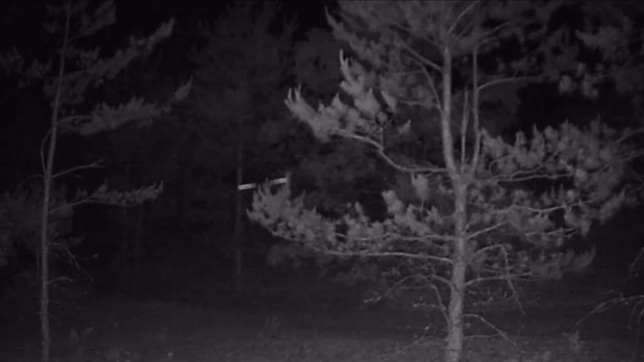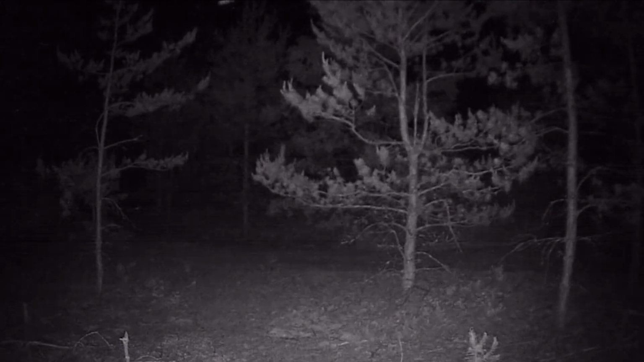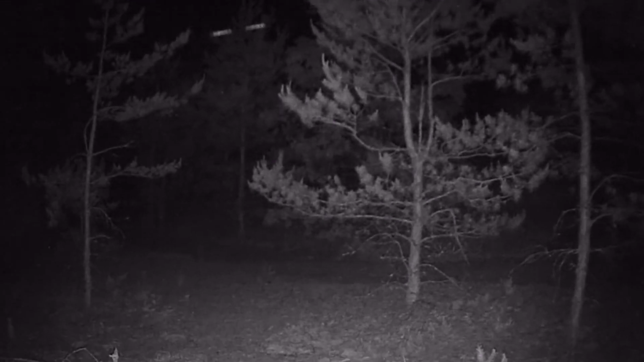In normal urban shooting conditions, such an effect can be created by illumination from any light source, but not in a remote forest far from civilization. And for some reason this something was hanging over the bait.